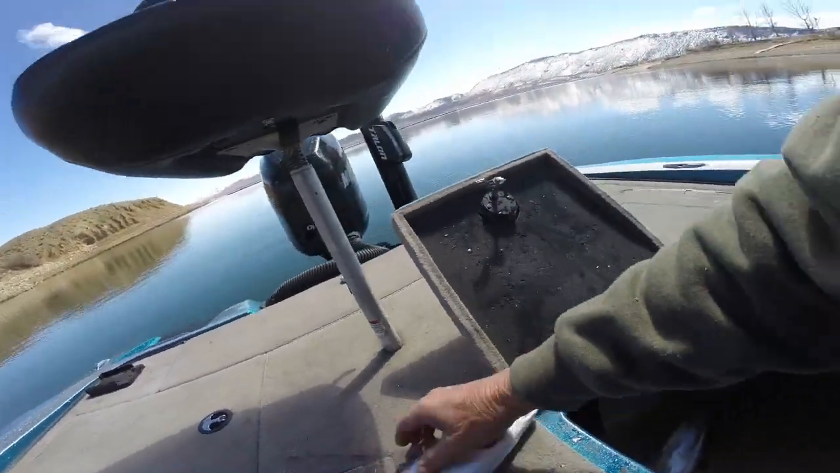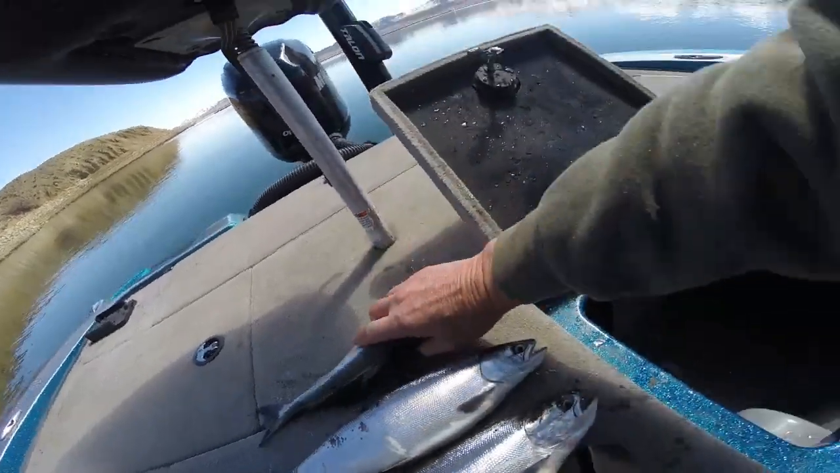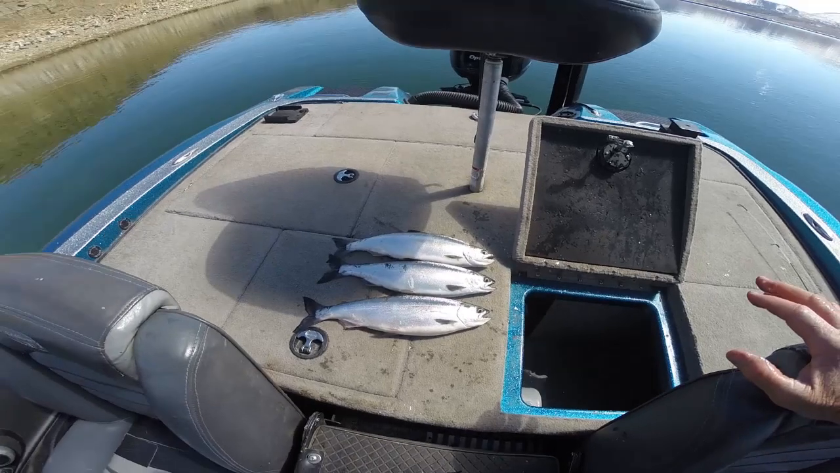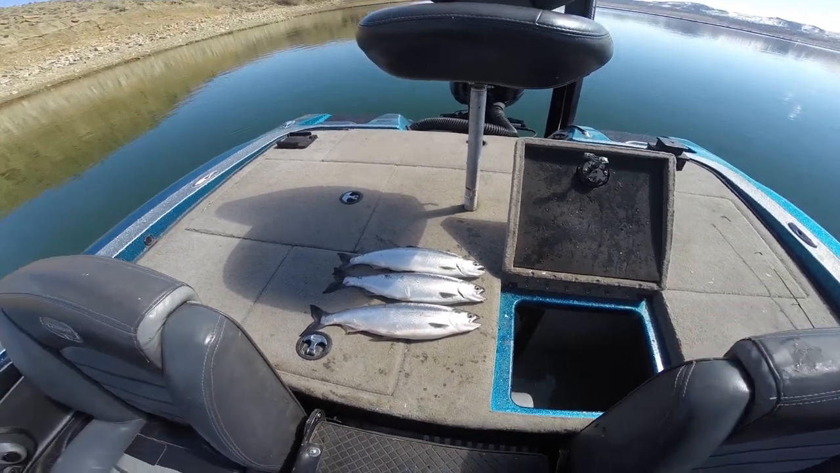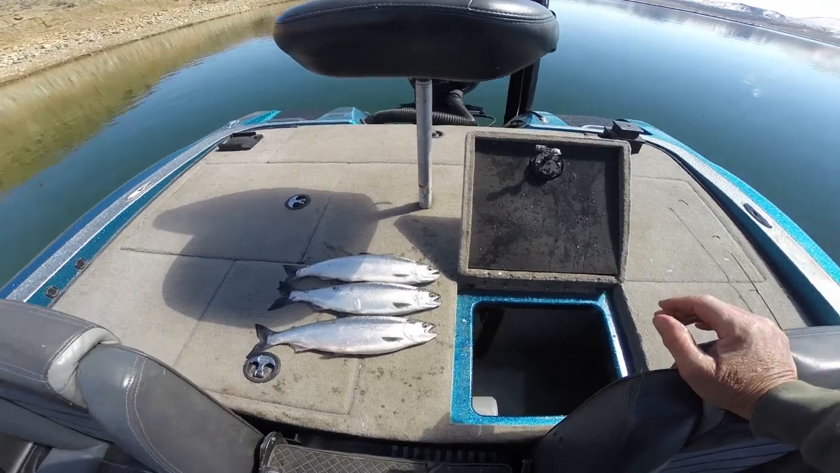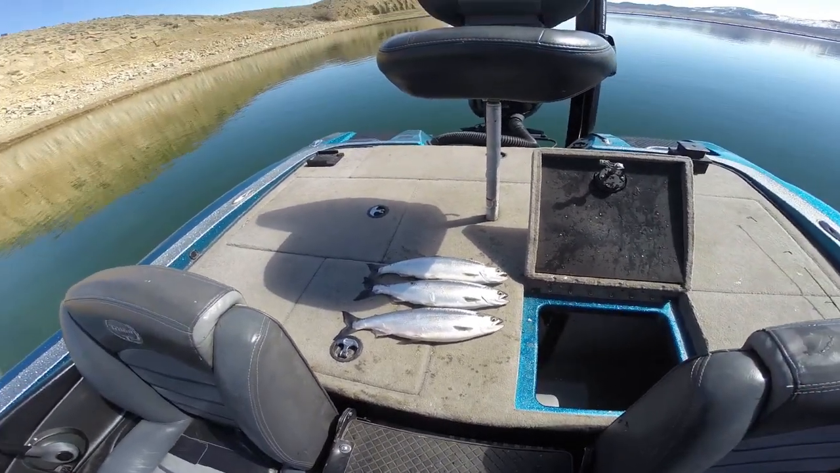They're only 16-17 inches long, but really healthy fish. Everything looks great on them, and I just love to see them. They're just as healthy as can possibly be. So it's a good bunch of fish, and they just started biting at noon. I don't know any other way to describe it.